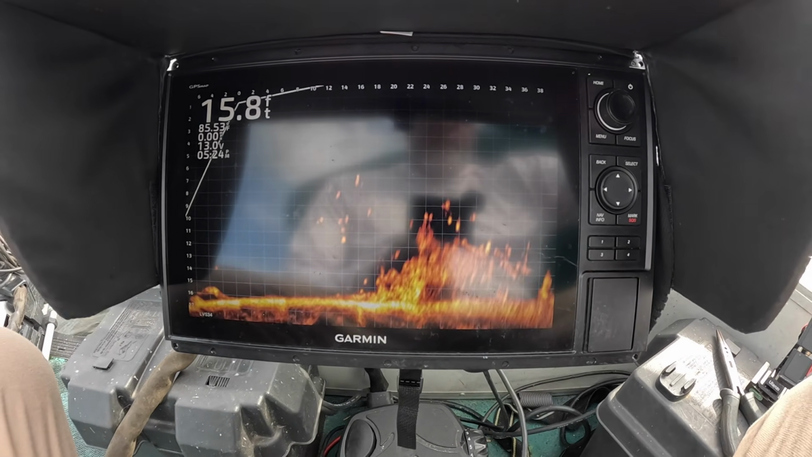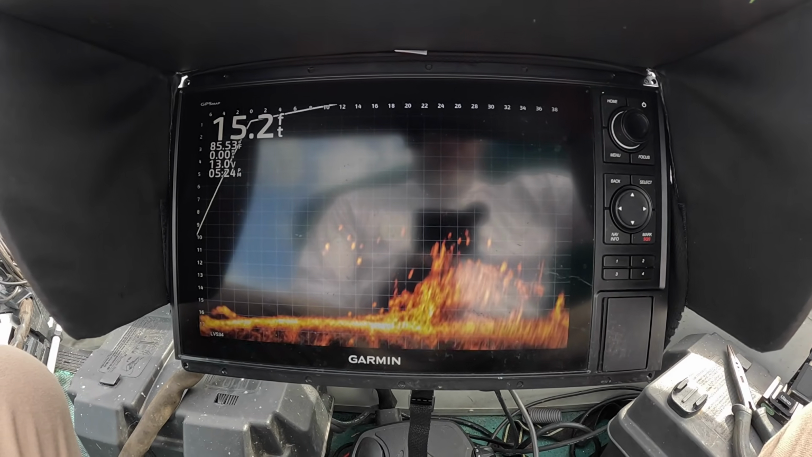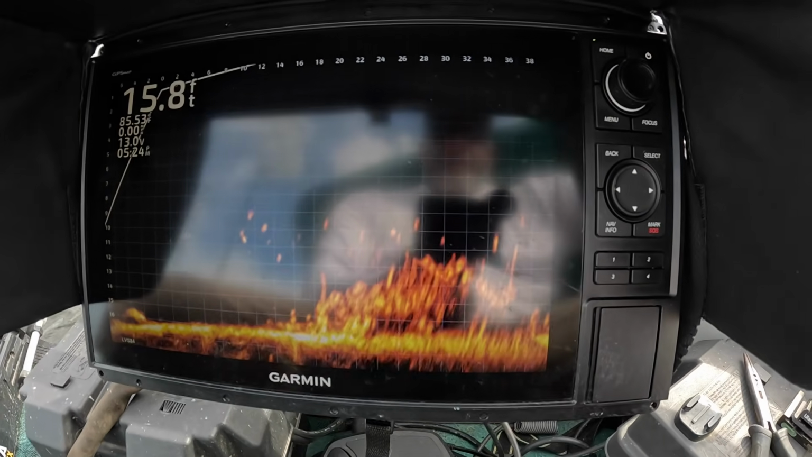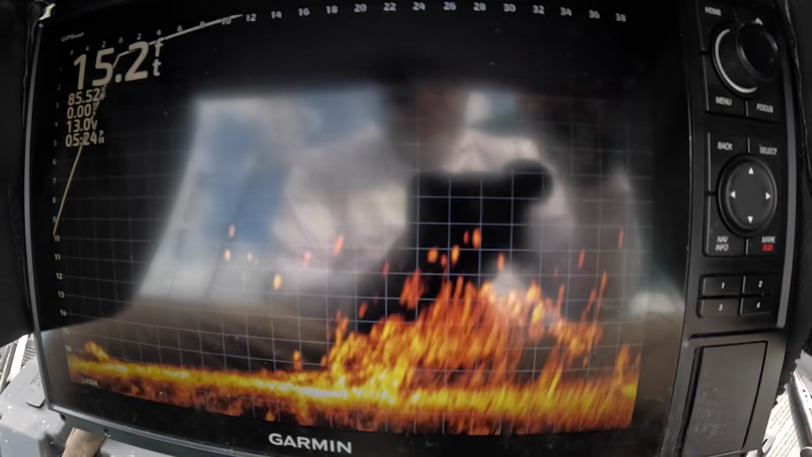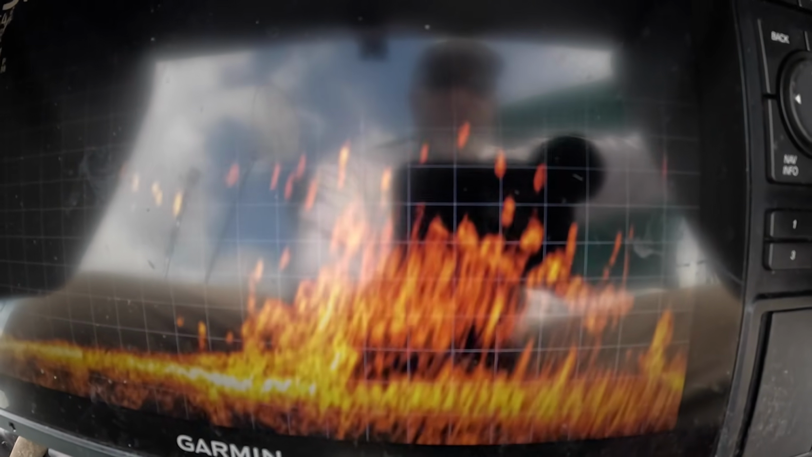But my point is, I want to show you the different locations on the lake because they're not just always in exactly the same place. So this is out here. Hope you're getting a good view of that. This is out on the ledge of the river.